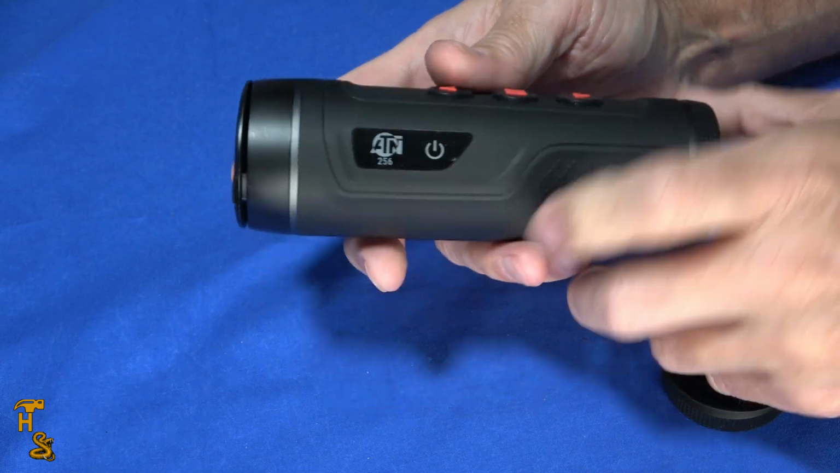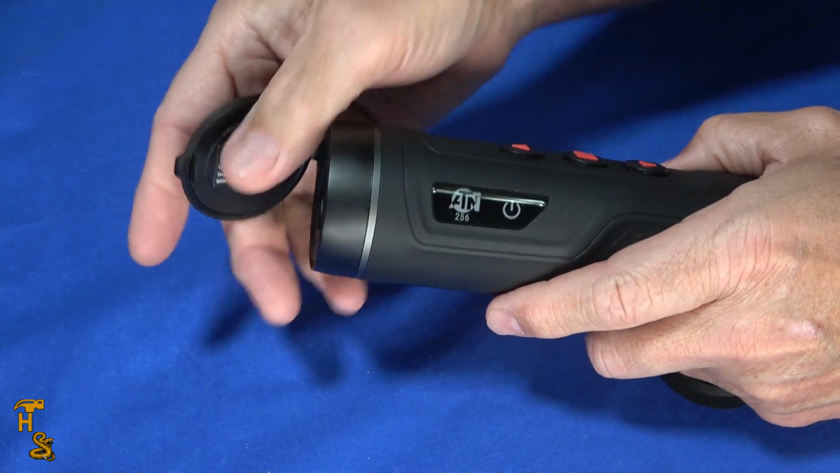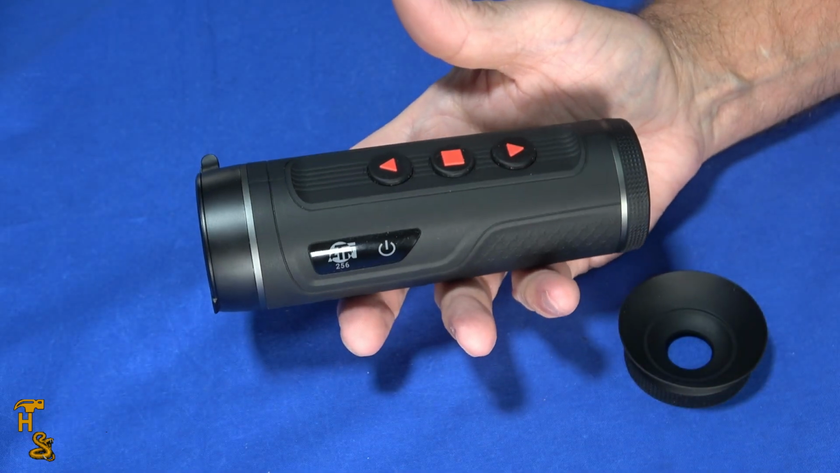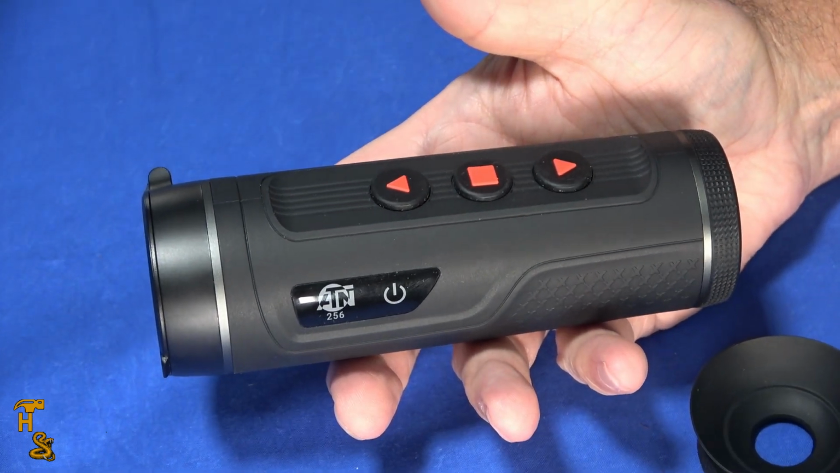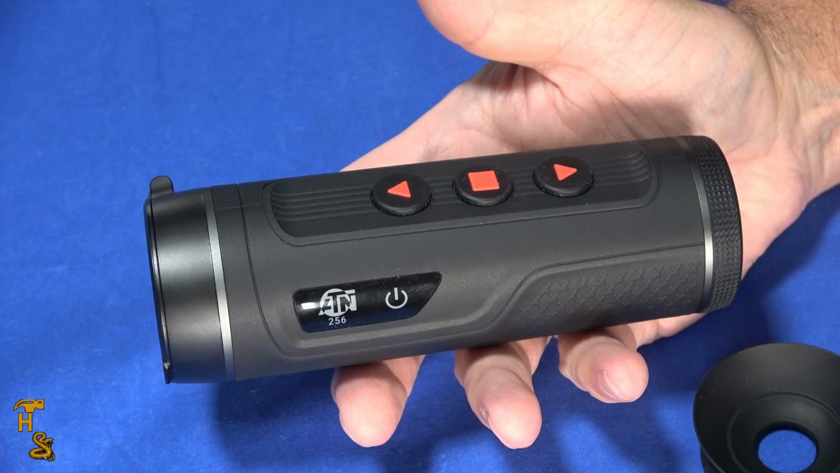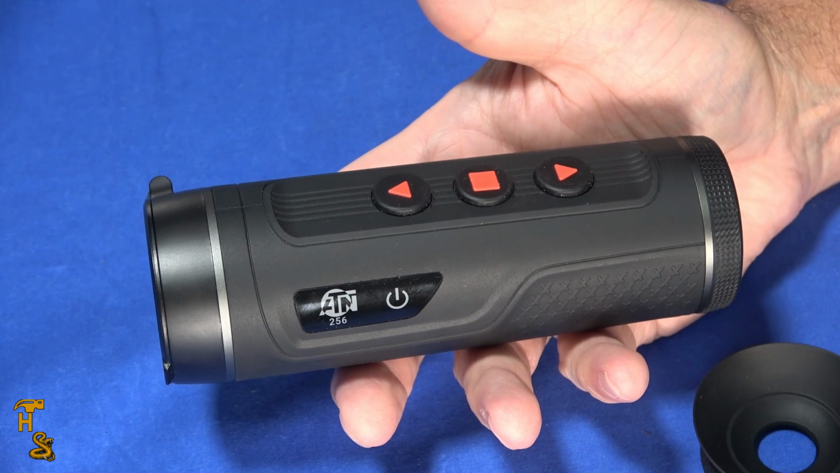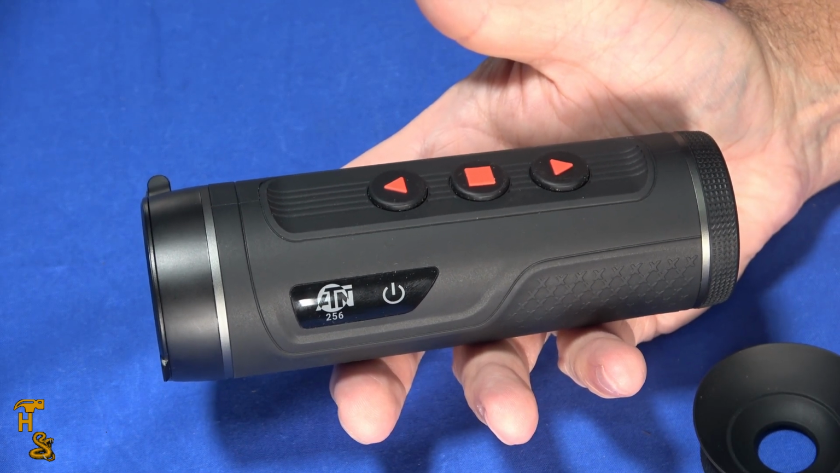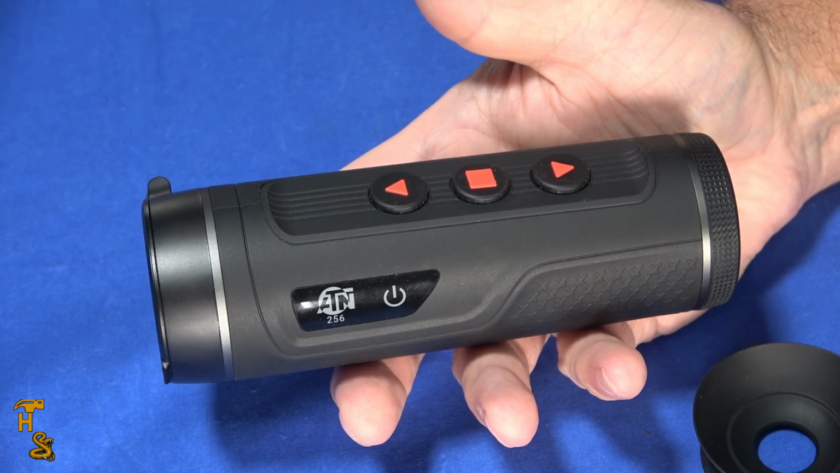This is designed to be a spotting scope, and by the way, this does sit closed properly. It pops open easily. That protects the front lens. This is designed to be a spotting scope. So unlike a thermal camera that has a wide field of view, like 57 degrees, that you would use to take images of, let's say, a roof or something like that, this is more focused on spotting. So it has a 17-degree base field of view. So all that resolution is packed into a smaller area. Actually, the images are sharper on this than they are on the camera.